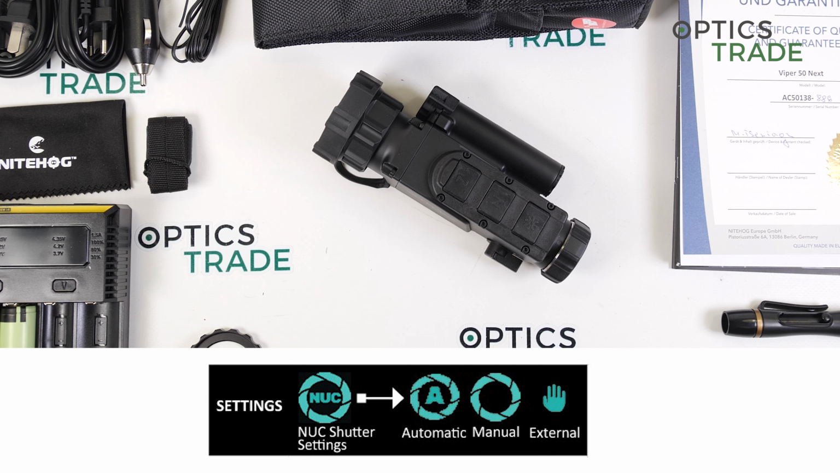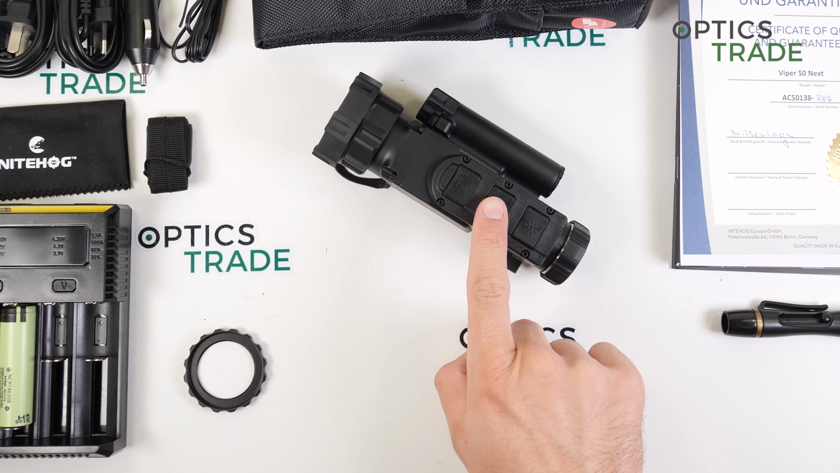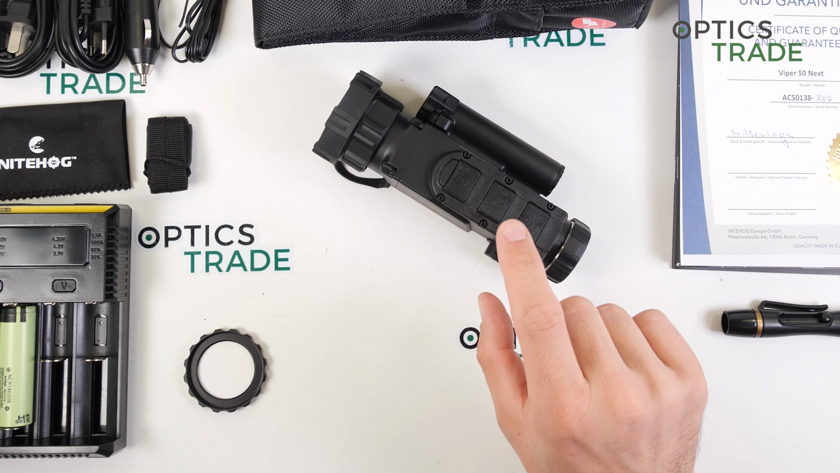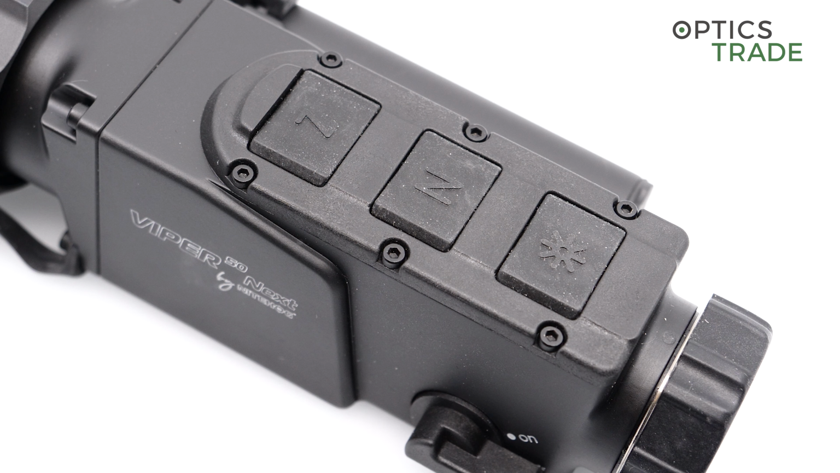What I personally like more is the manual calibration. So the device calibrates only when you push this button, because then you can calibrate when you know you will not shoot, but calibrate the last time before you want to make the shot.